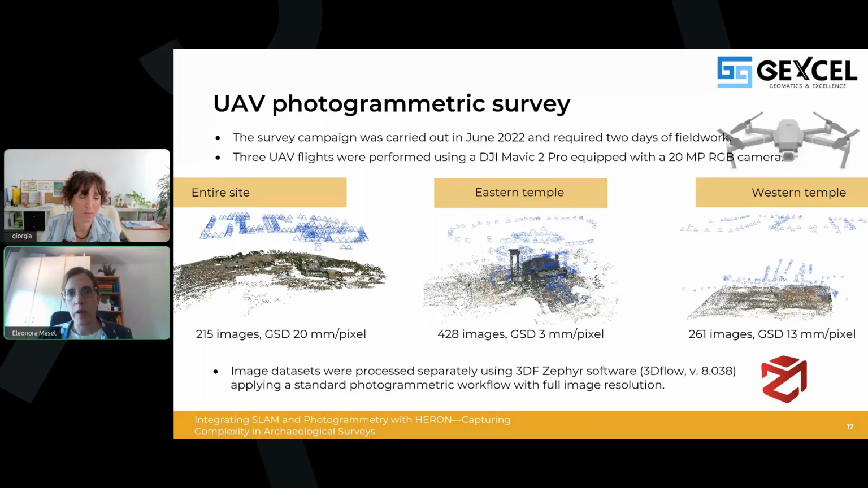Well, in this case, we carried out only a UAV-based photogrammetric survey, so no terrestrial one. This survey comprised 3 flights performed using a DJI Mavic 2 Pro, equipped with a 20 megapixel camera. A first flight was carried out to cover the entire site, acquiring more than 200 images with a ground sample distance of 2 centimeters.